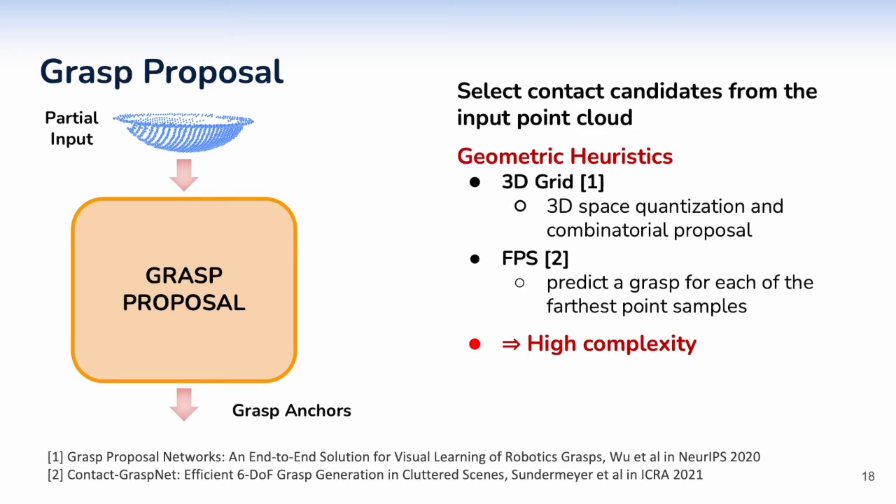These heuristics often produce a large number of grasp anchors which are not optimized for the grasping downstream task, leading to many grasp predictions to be pruned or refined in the next stages. Moreover, since the proposal is not learned, the generalization of these heuristics to novel or different-sized objects is usually poor.